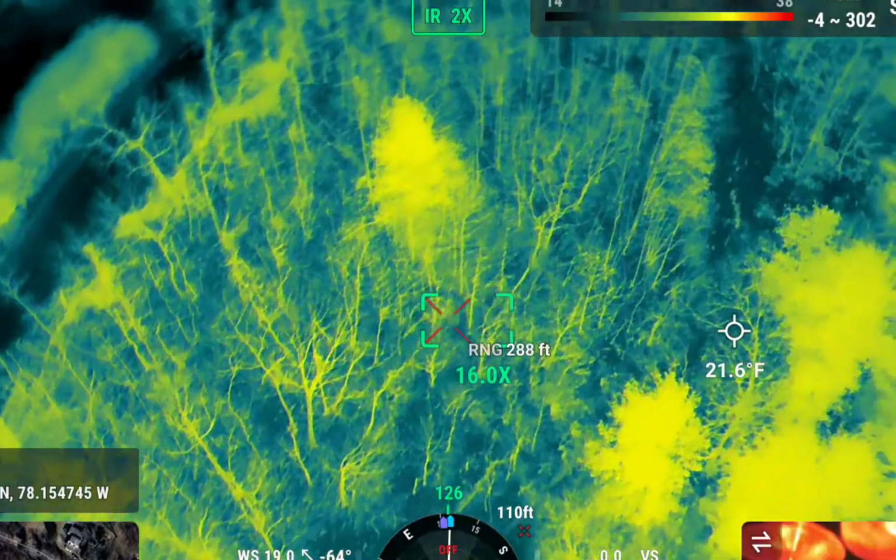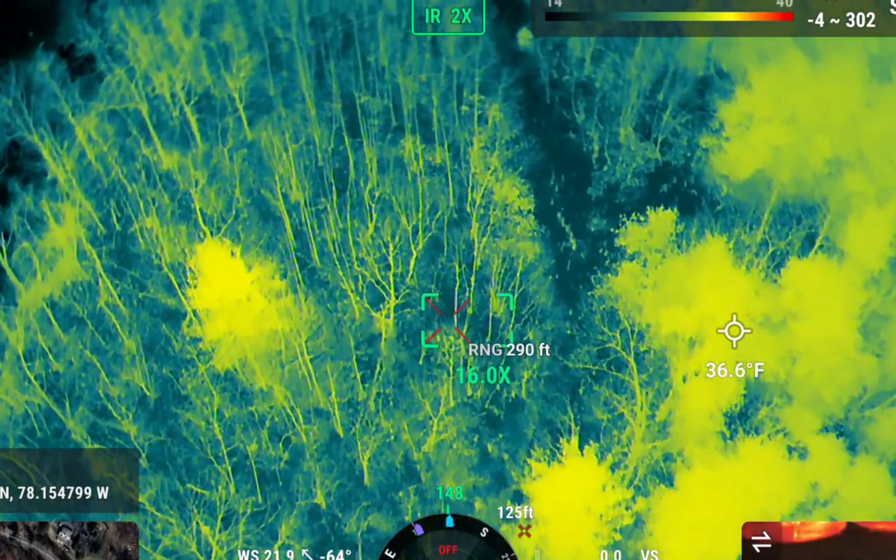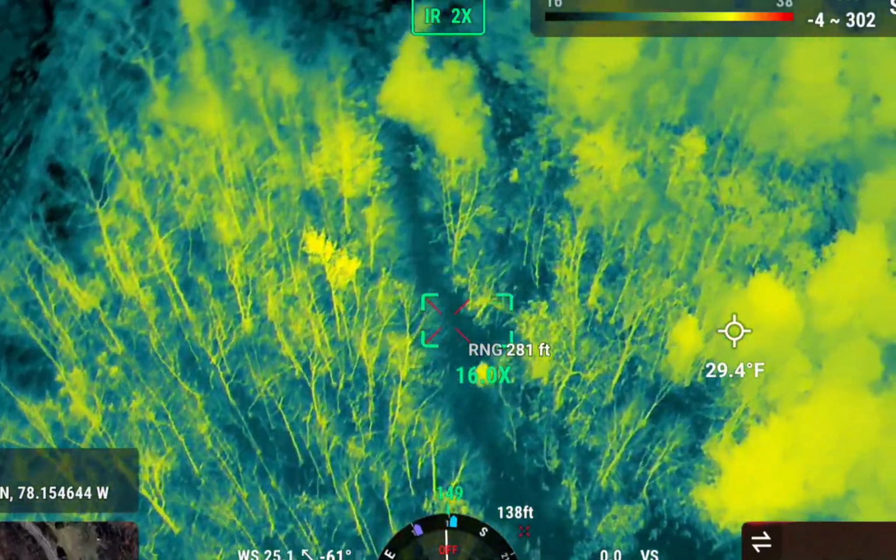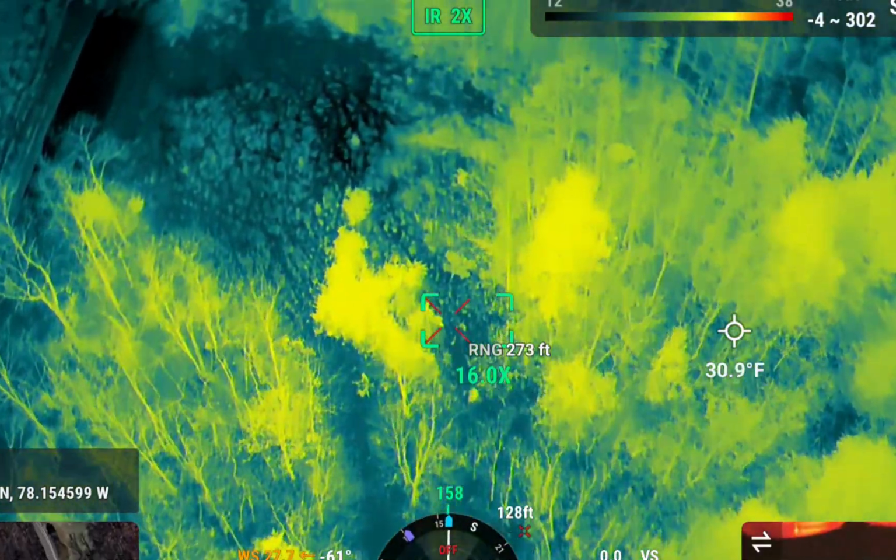But I mean, the thermals are so good right now. It's phenomenal with all these leaves off. You can pretty much see whatever you want to see. And so we were searching, and we weren't turning it up. So I started running grids, and I'll run a grid pattern in a certain area until I'm happy with that one, then I'll move on to another one.